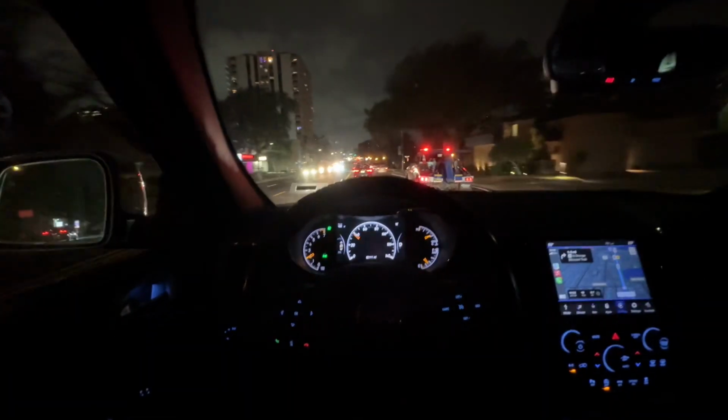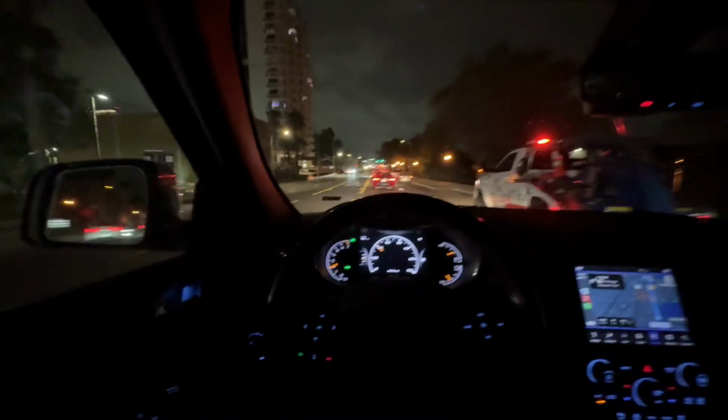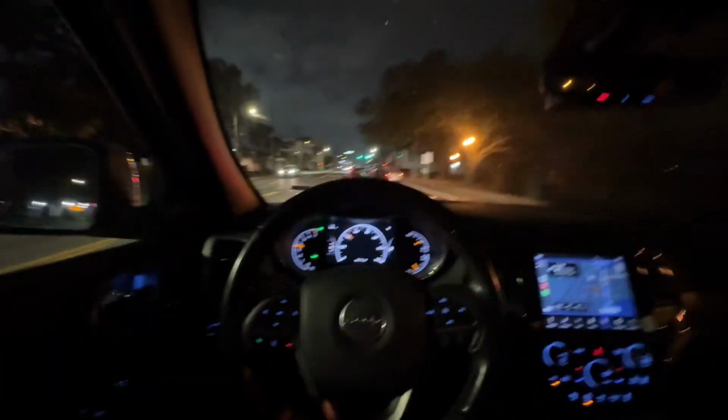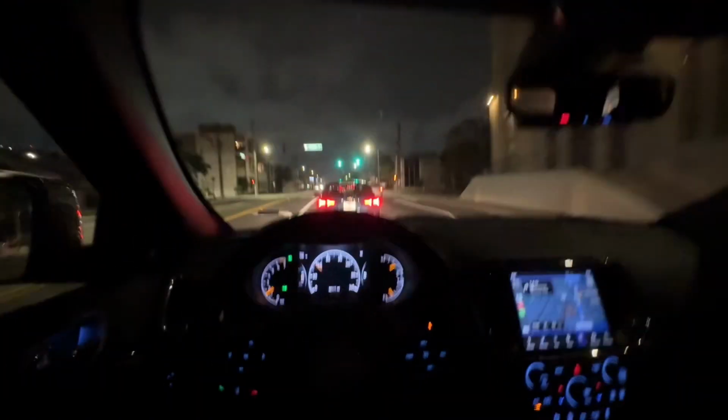Sidewalk once you get out of this car. Hey, man, it could be on the sidewalk when I give it back. Get that little Chevy out of the way. Big Jeep.